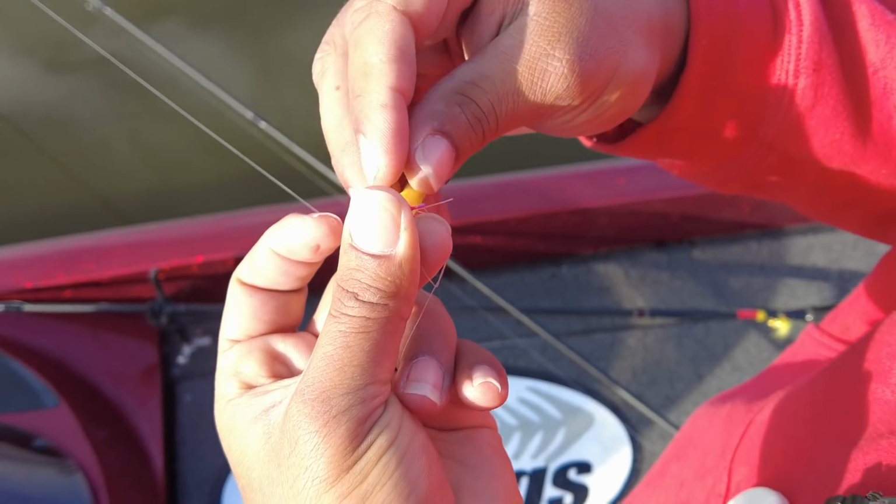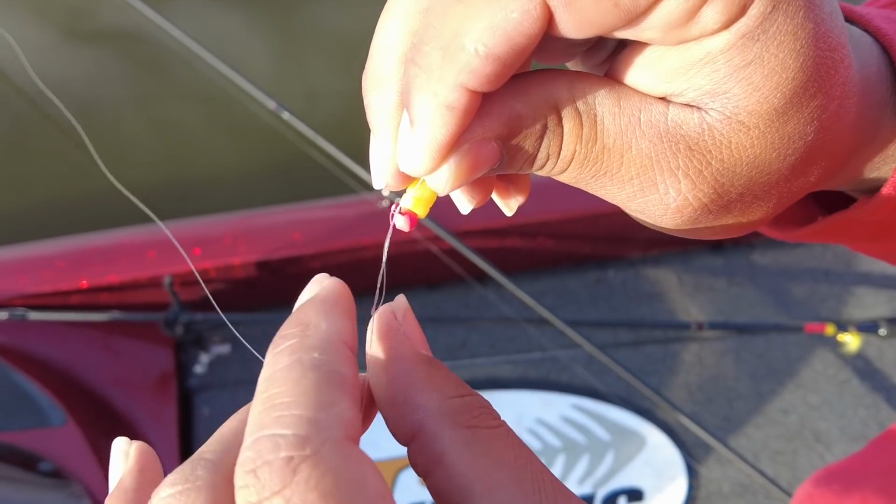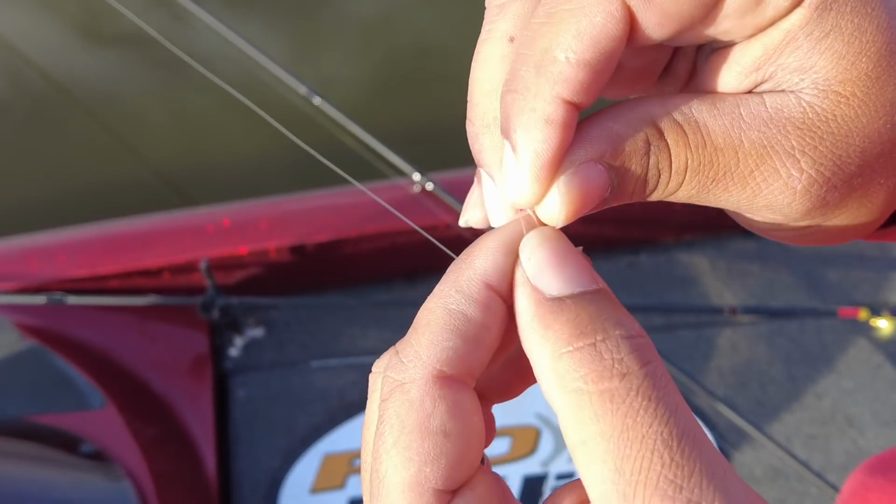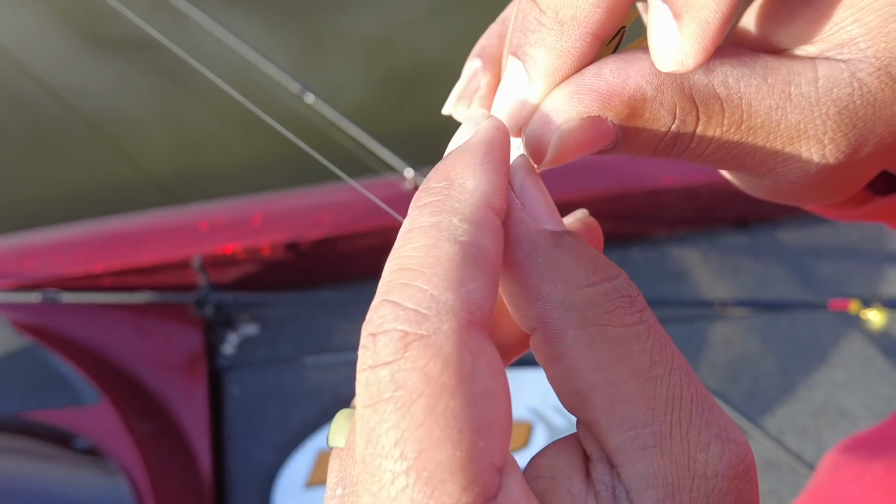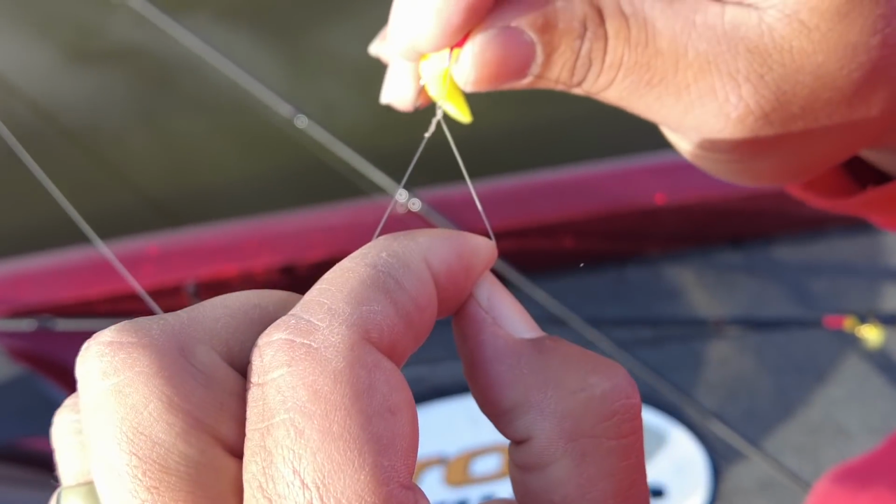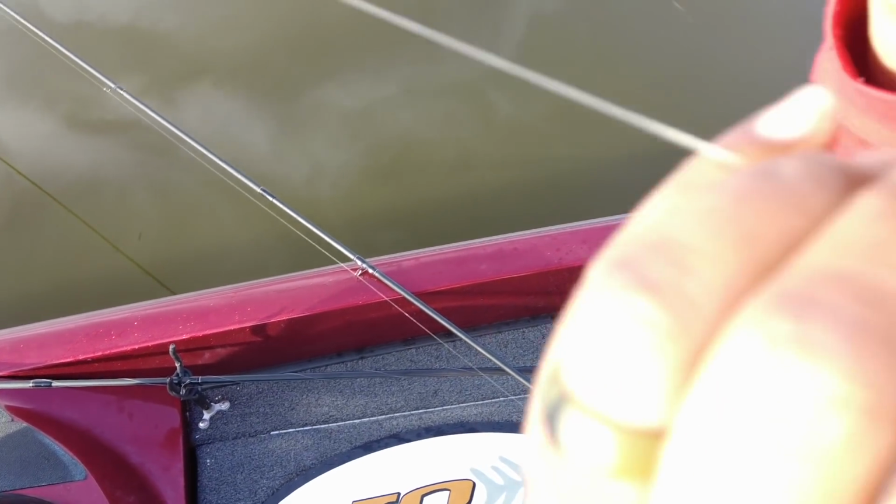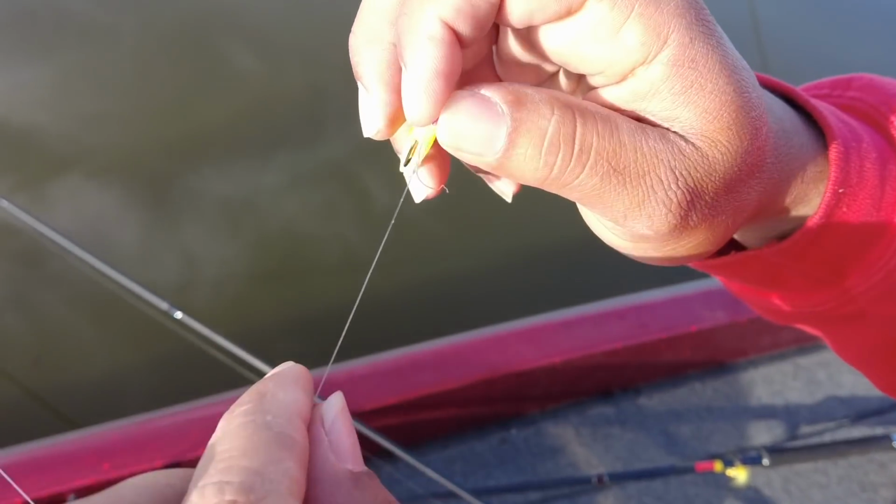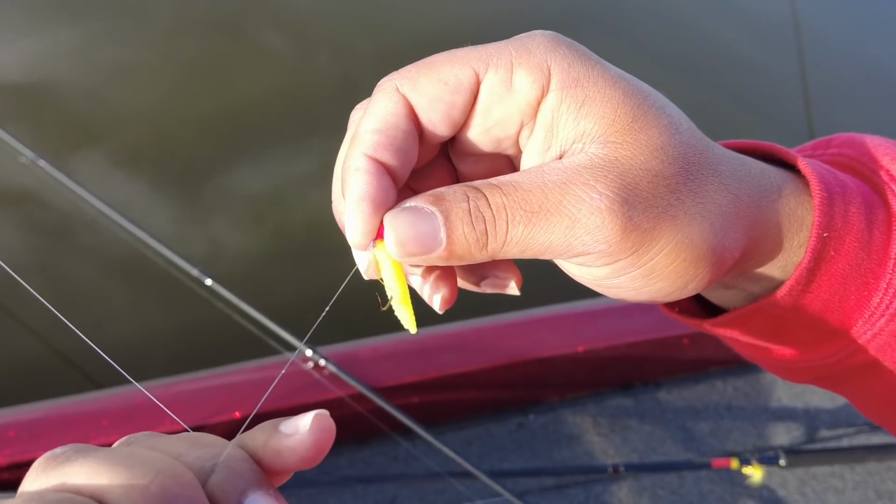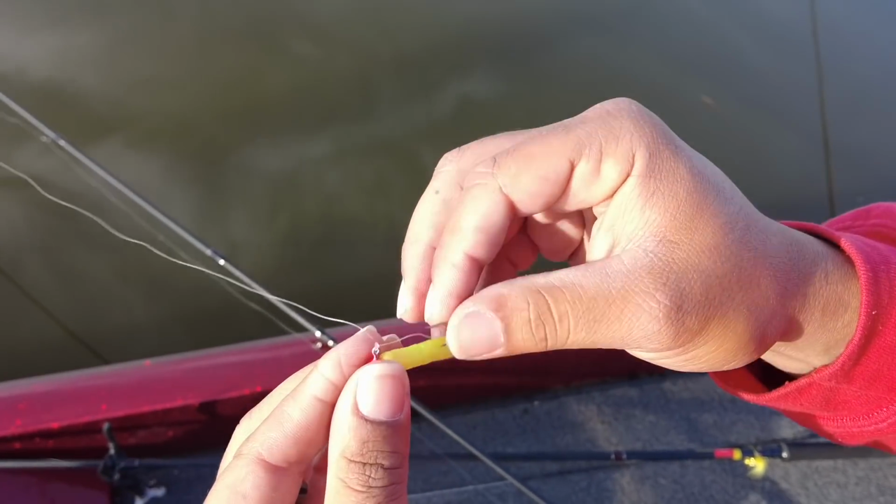Now you've got your line through there. I see that. Now you've got this extra hole behind you, and you just hit that. Take that tag line, stick it through there, and then you've got your knot. Nice. Then you can pull it to that point, and I'll wet it. That keeps the friction down, so when you pull it down, it doesn't burn your line and make it weak at that knot, where it would burn and break on you. I got you. I just snug it up.